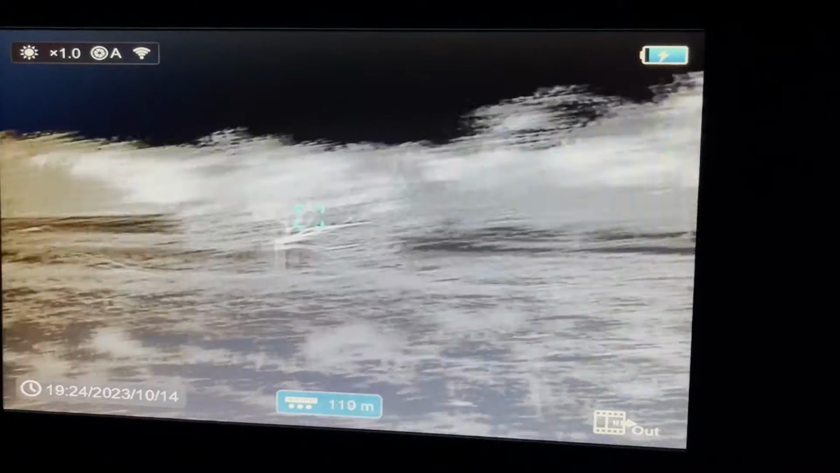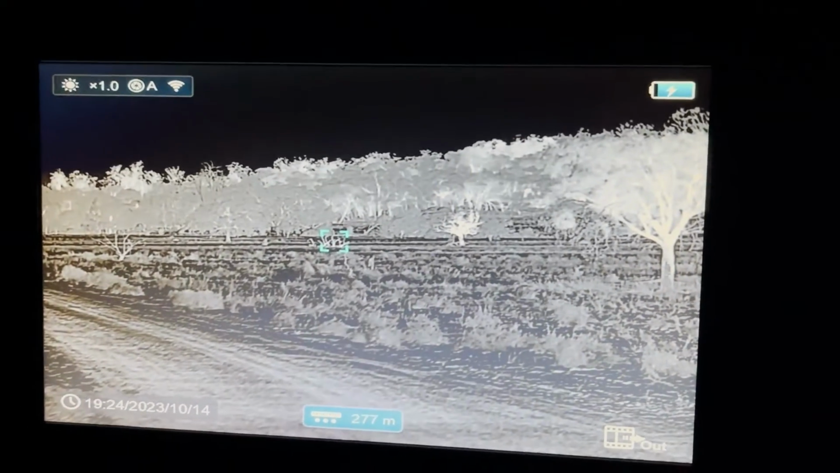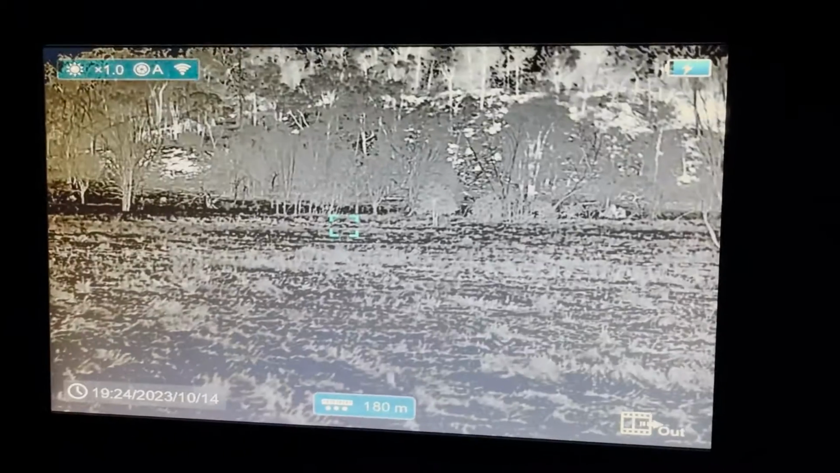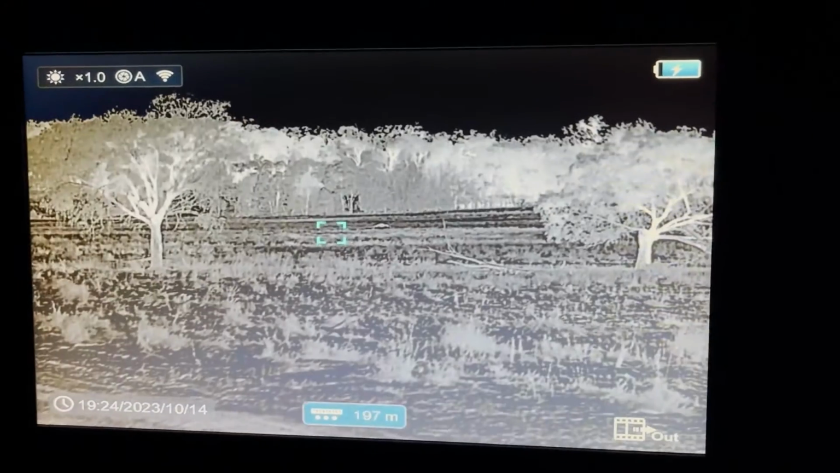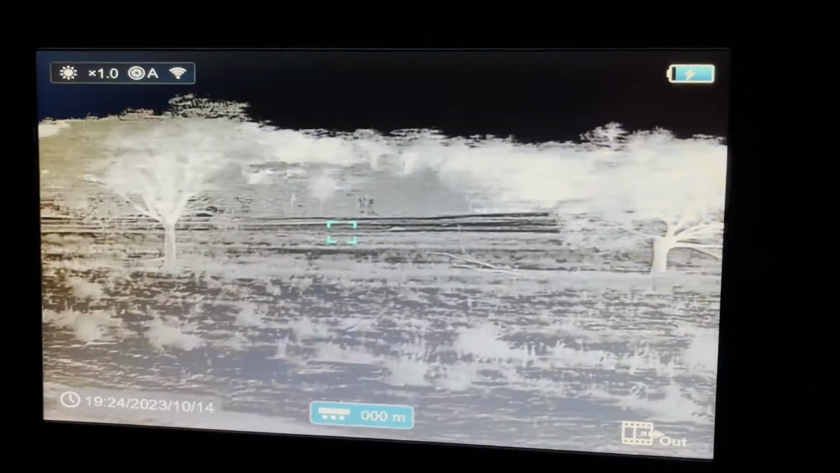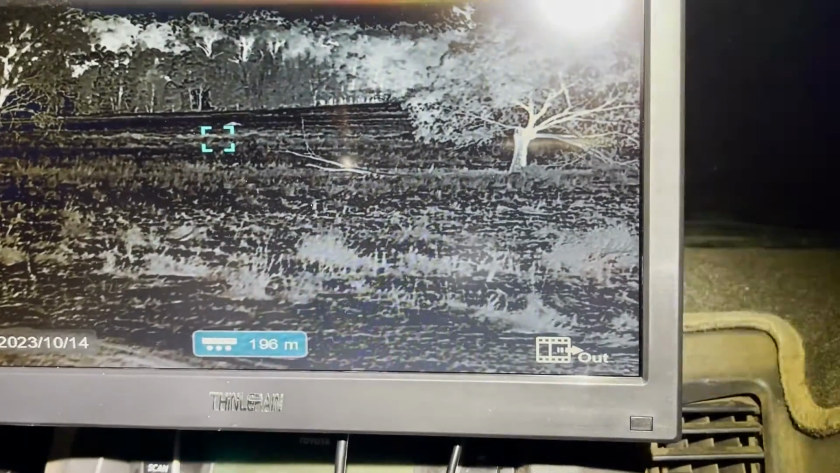Now the cons of hardwired is obviously, one, you've got to run cables, and two, you can't control the device from the monitor. So you can't hardwire to a tablet, you can only hardwire to a monitor, which doesn't give you any control over the device. But what I'm going to show you next is how you can actually connect your phone via Wi-Fi to the thermal at the same time, and you're able to control the device that way. We have our cables coming out here, one for power and one for video for this monitor.